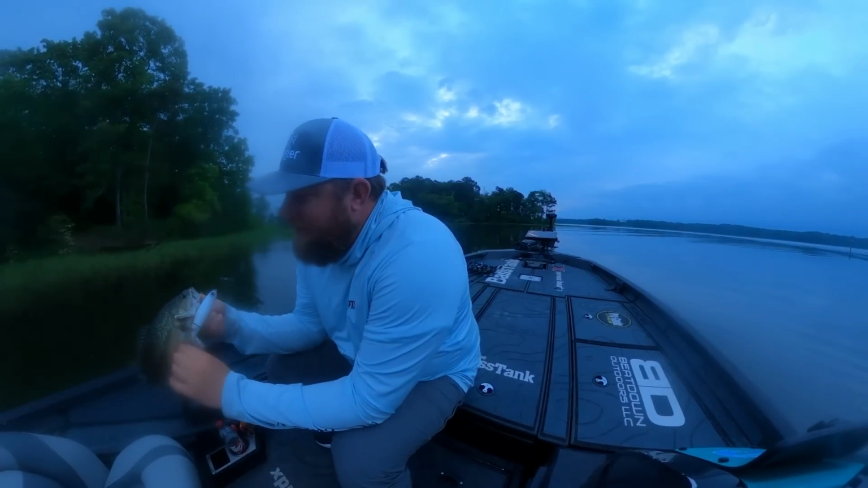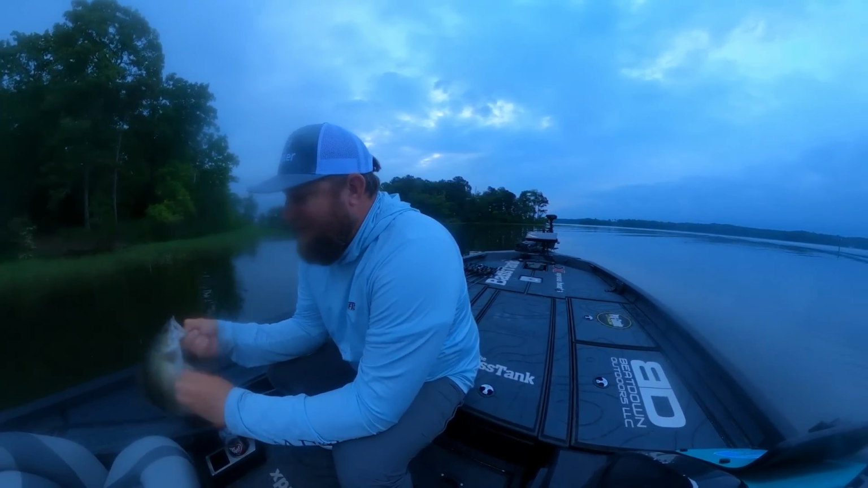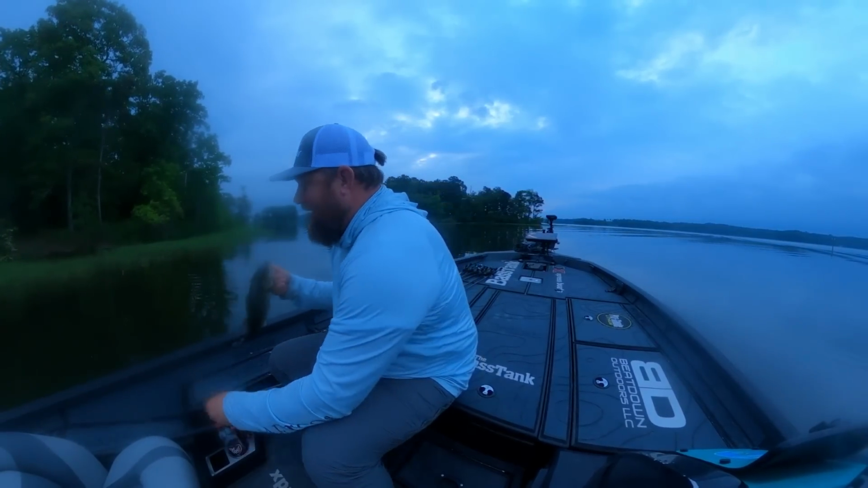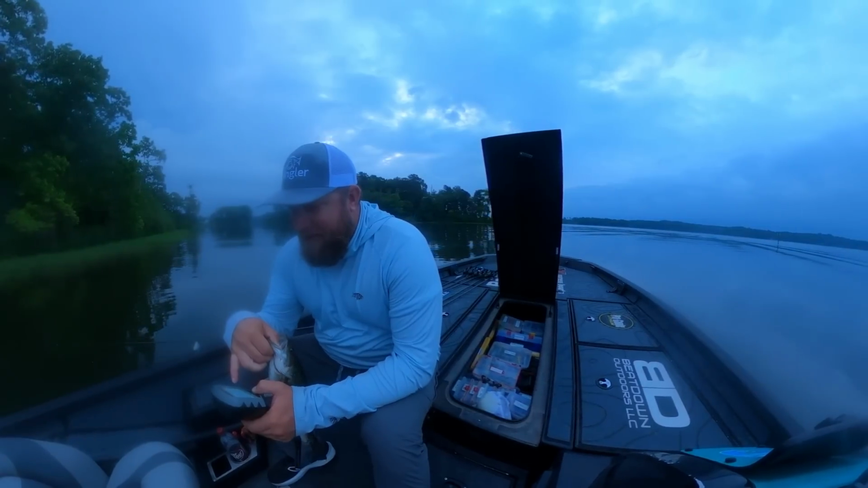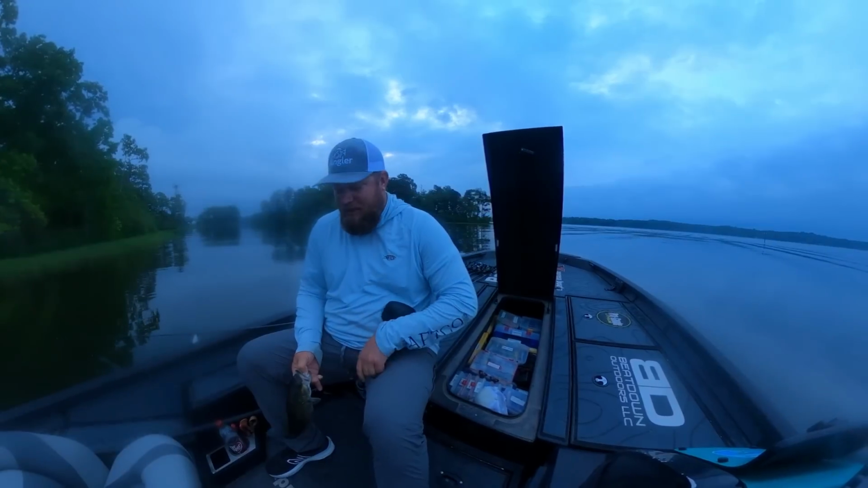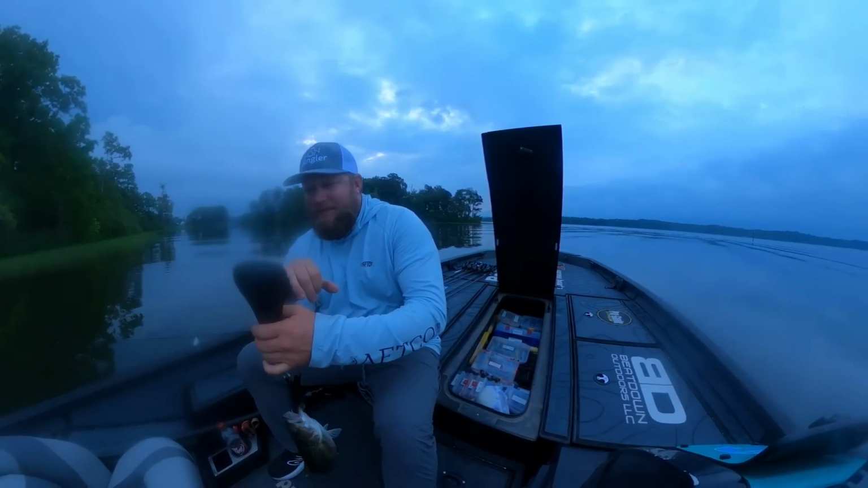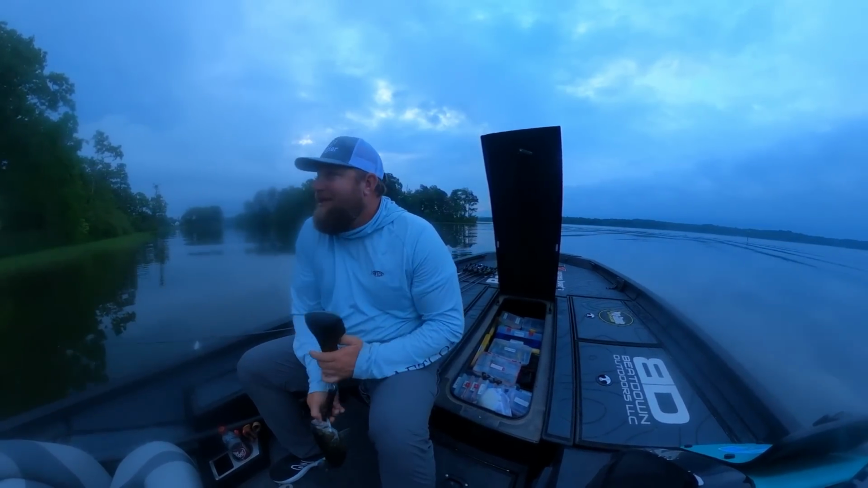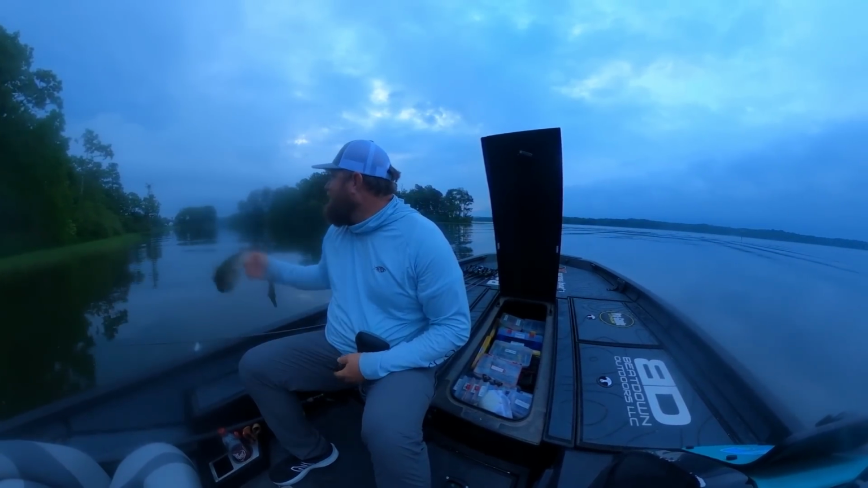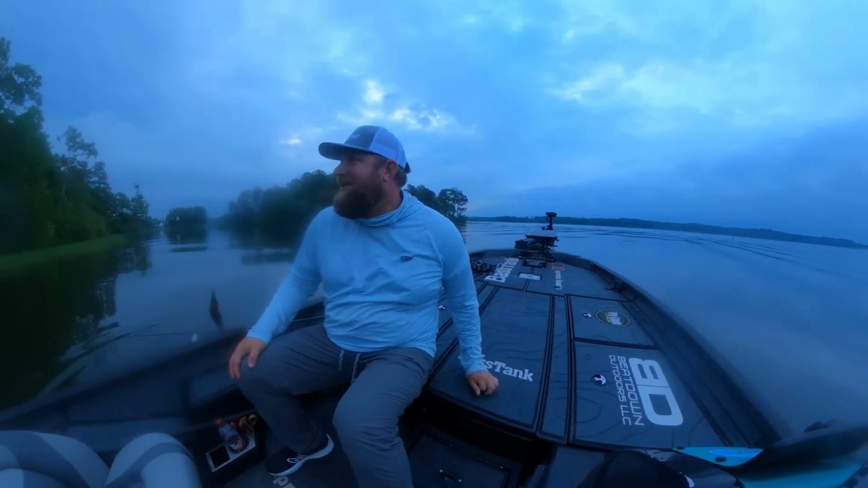First fish annihilated the full-size plopper. It's a 13-inch Kentucky. Oh, that was an awesome bite. What a fun bite. So much timber out here, so much more than what I thought. I had no idea. Decided to really not study too much on this event because it hasn't done me any good. So, going after this one line.